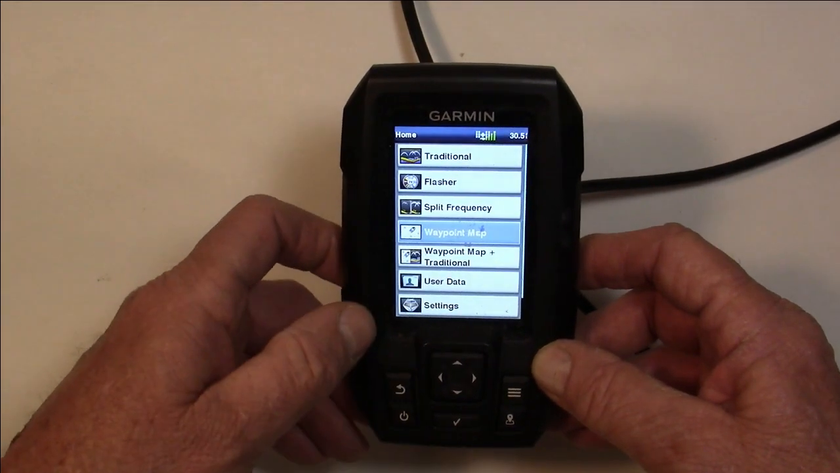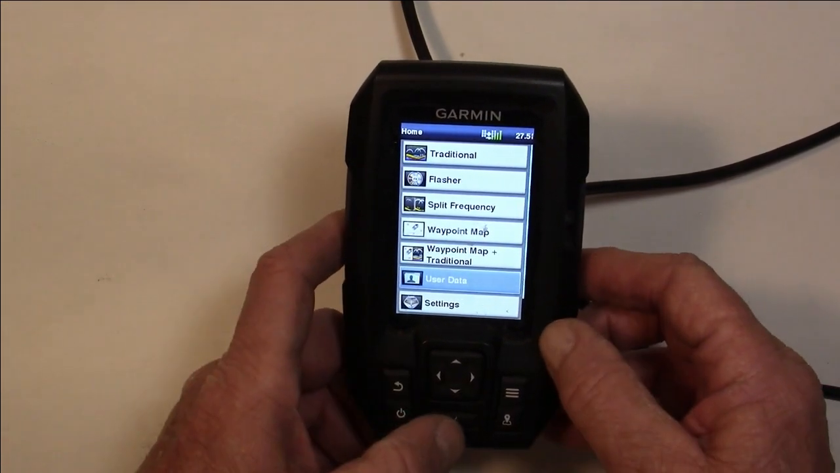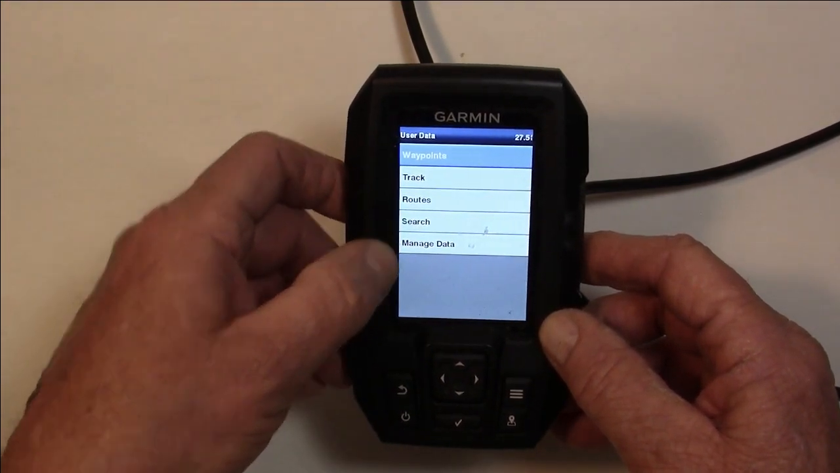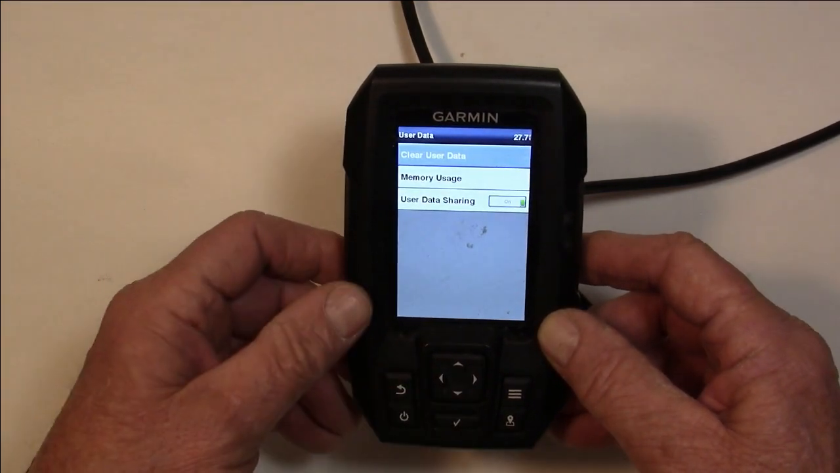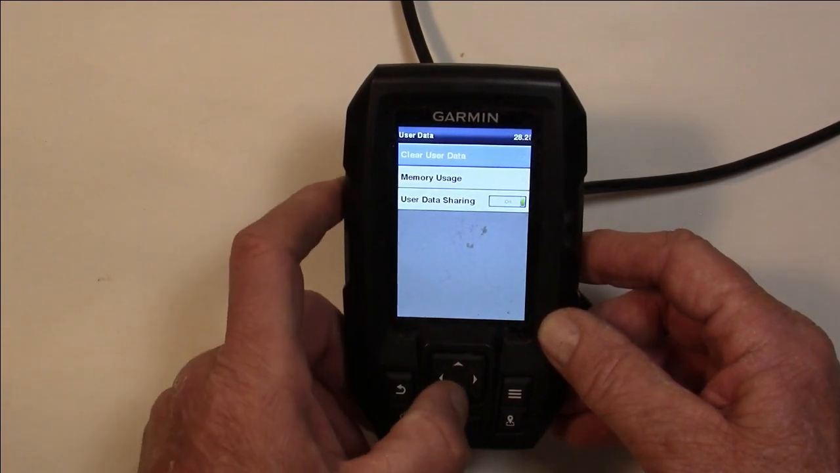We're going to come all the way back, and we're going to go down to user data. So let's go down to user data. Say yes. Here's my waypoints. Here's manage data. Let's go down to manage data. User data sharing. There is where you can share your data.